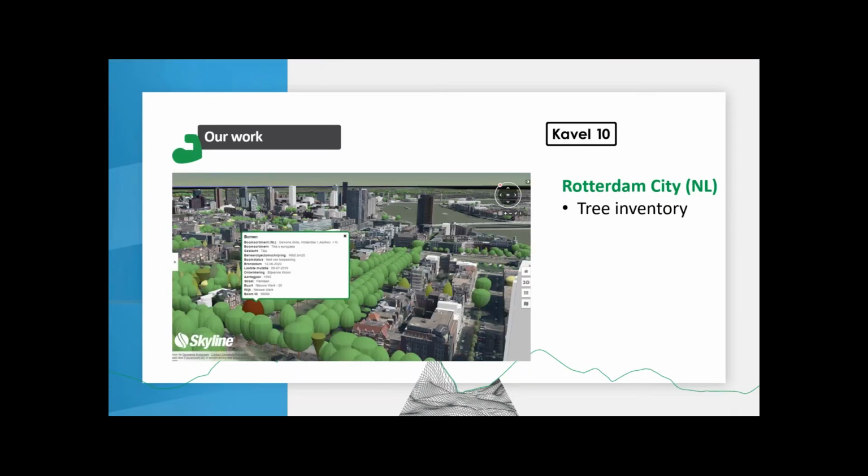And it goes very far for Rotterdam, at least. They, for example, also modeled all their trees based on our data. So they keep track of when the tree was planted, what the diameter is, what the height is, what kind of tree it is, all those things.